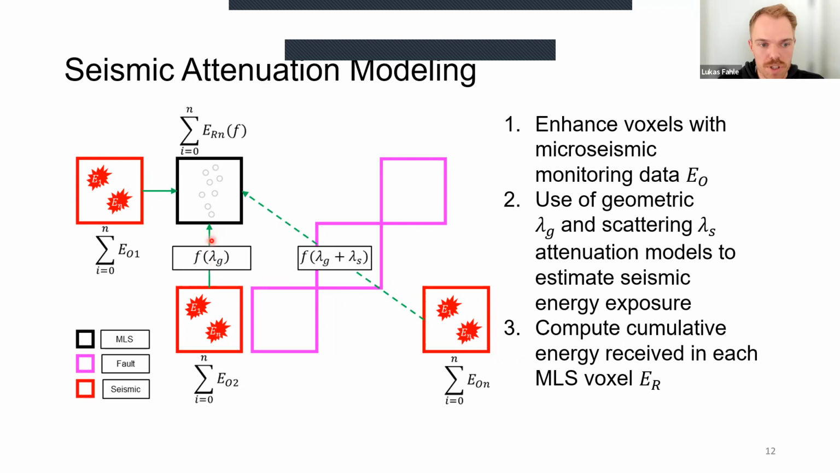If it doesn't intersect, we just use a simple geometric attenuation, basically over distance, the seismic energy is decreasing. If a fault intersects in our test, we assume that we would have an increased scattering fault region, and therefore modify the function to decrease the energy even further as it gets translated into the mobile lidar voxel. And then we basically end up just summing all of the energy for each individual voxel.